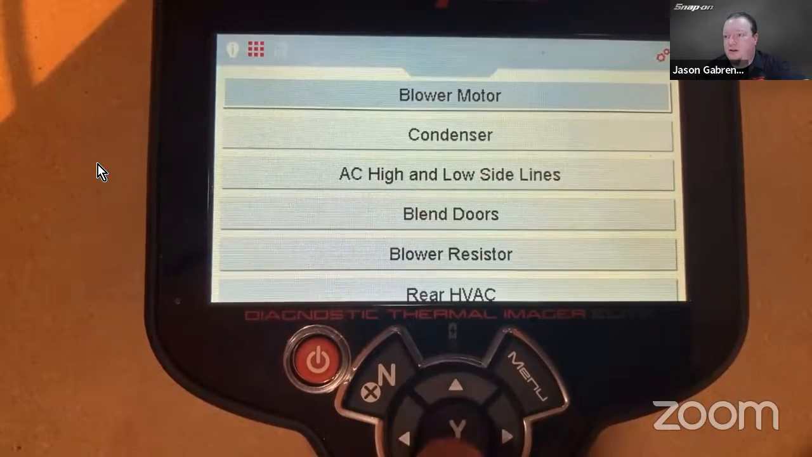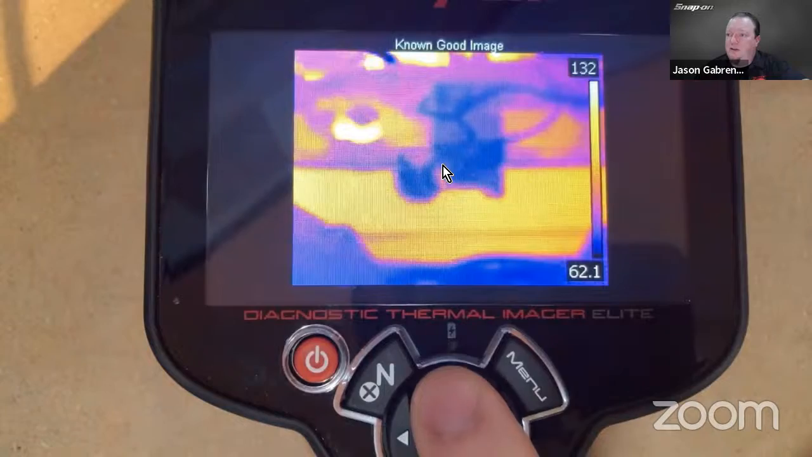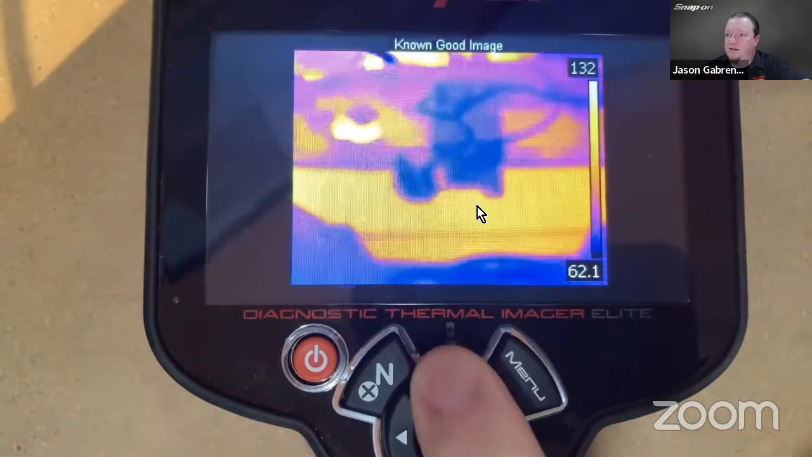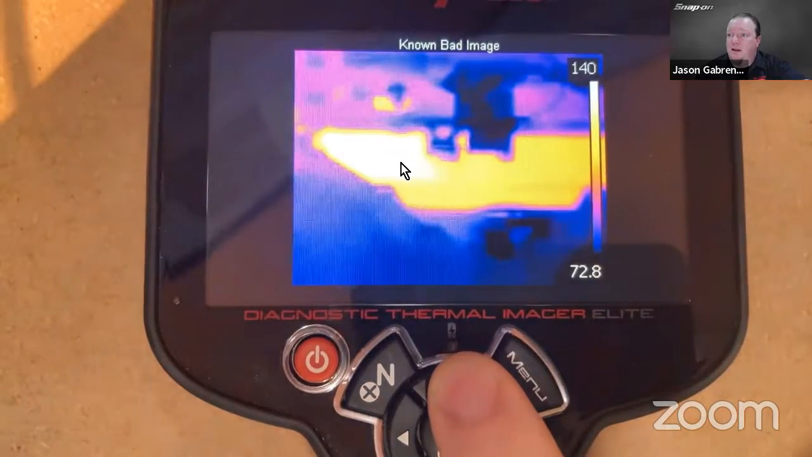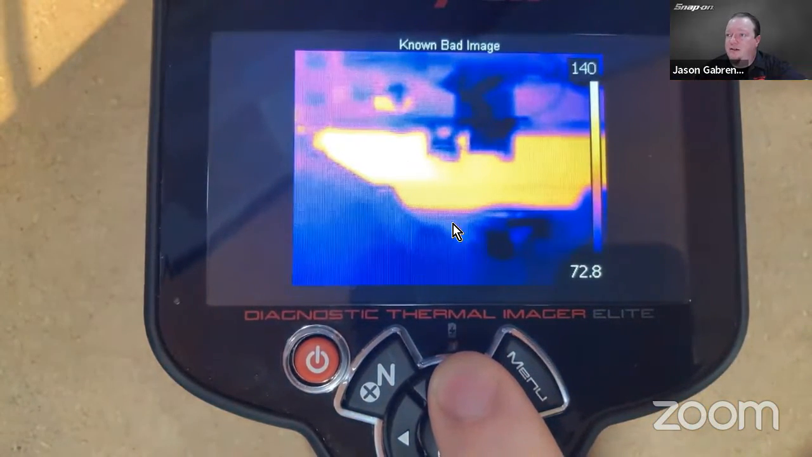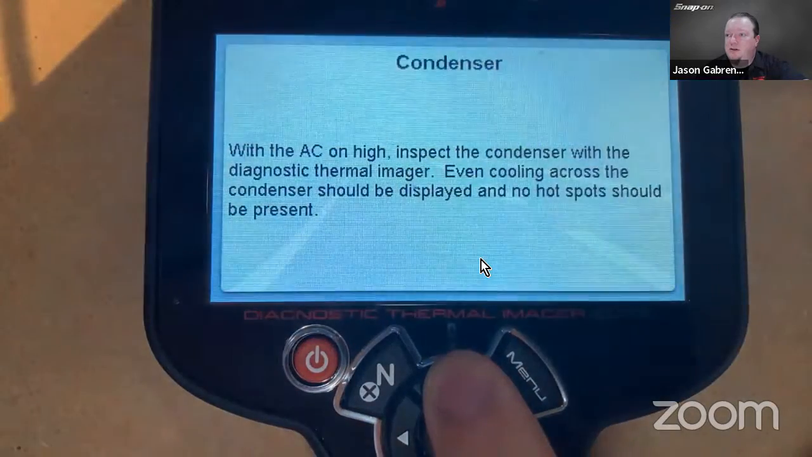HVAC. Condenser. So we can see there's a good condenser there. AC on high, inspect the condenser with a diagnostic thermal imager. Even cooling across the condenser should be displayed. No hot spot should be present. And then there's a spot with a hot spot right there. All good. No bad.